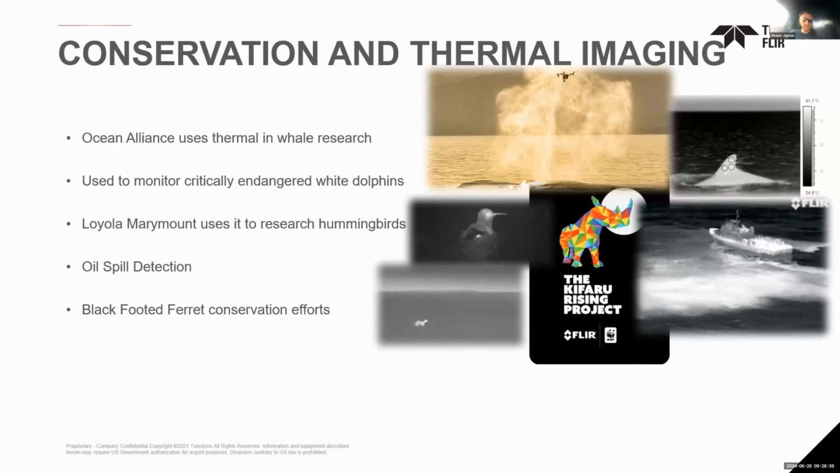The black-footed ferret is the most endangered mammal in North America. It was thought to be extinct for a while. Thermal imaging is playing a key part in helping survey those, find them for vaccines, that kind of thing. I'll talk about that a little bit more in just a minute.